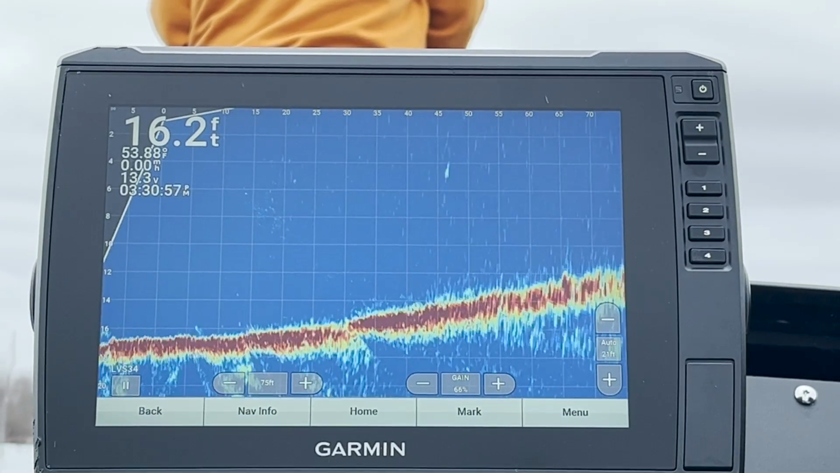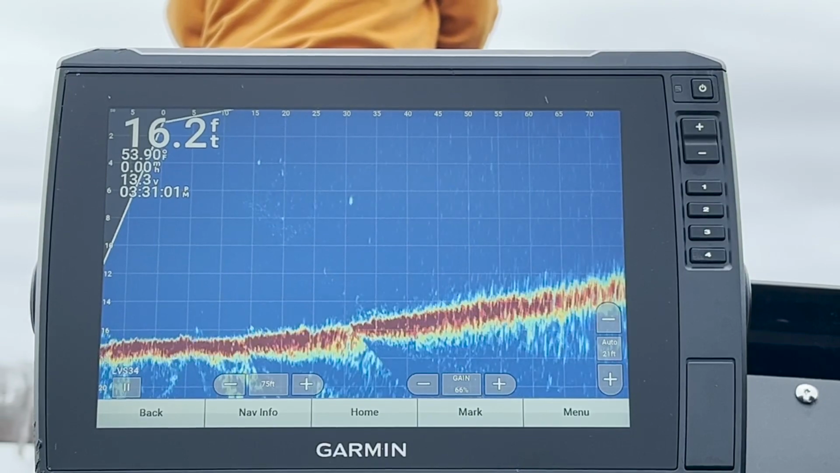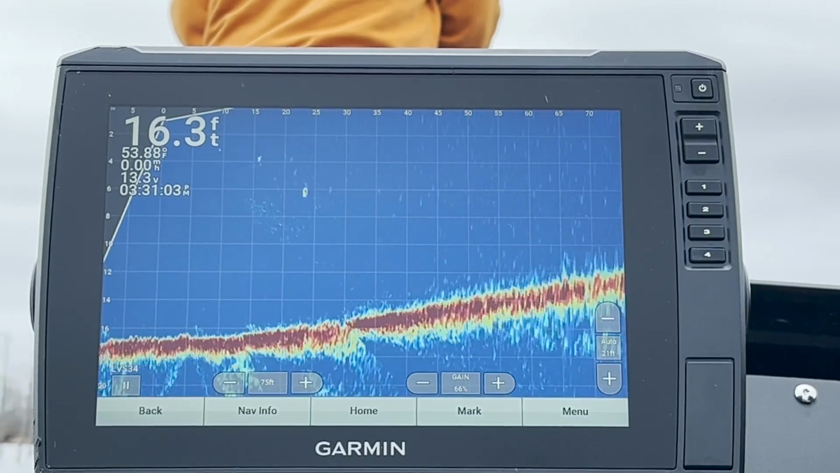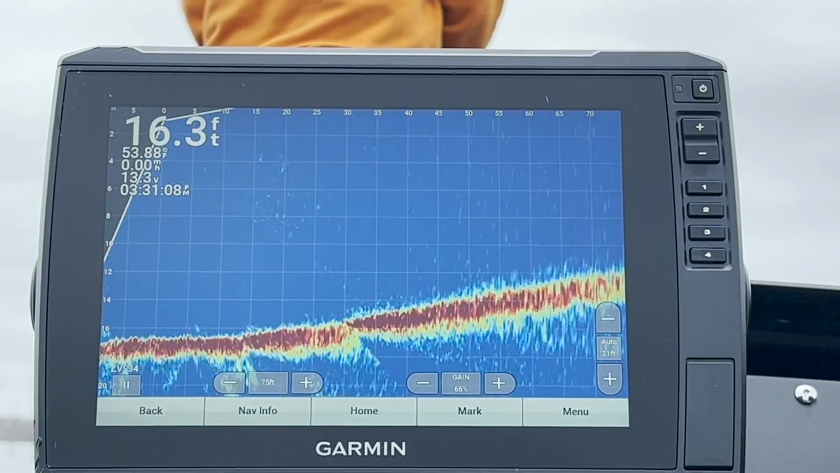You can see it coming into frame here. 5 easy. We're down past 6 now. We're at about 7 feet right there at the apex of the cast, which I definitely didn't expect to get out of this bait.